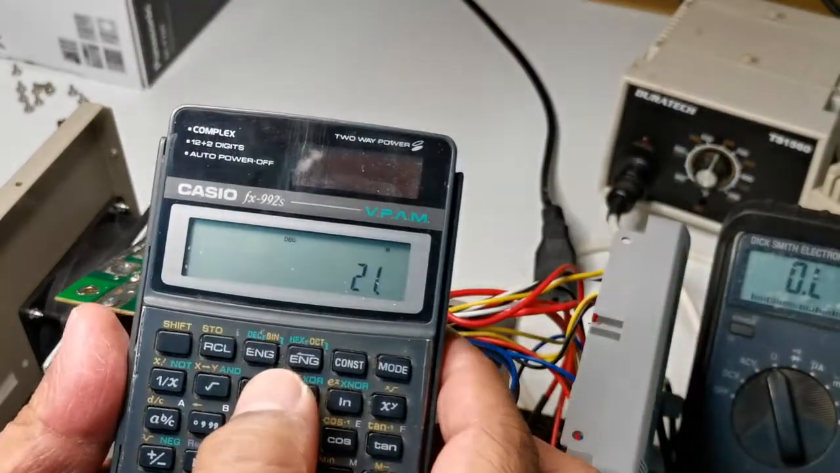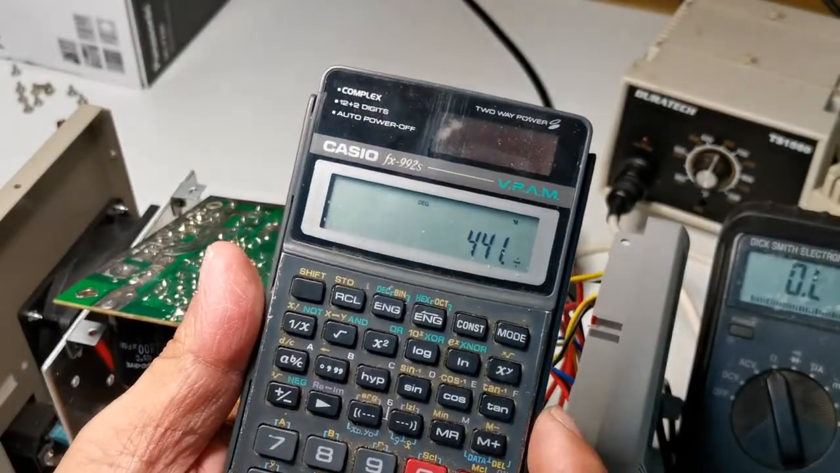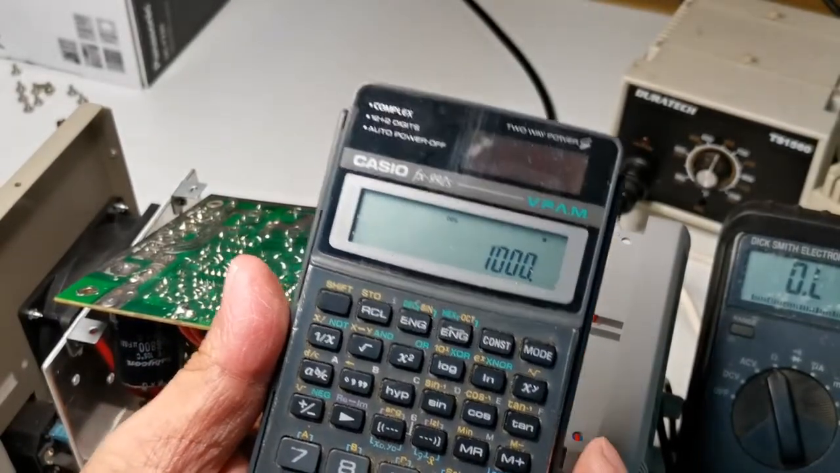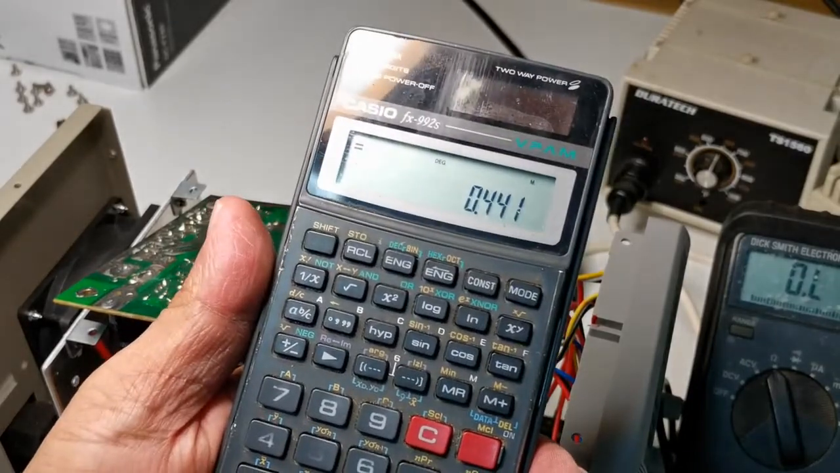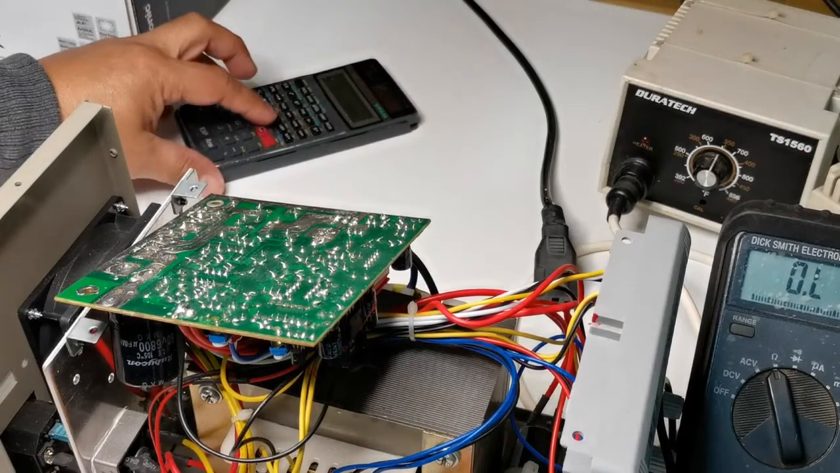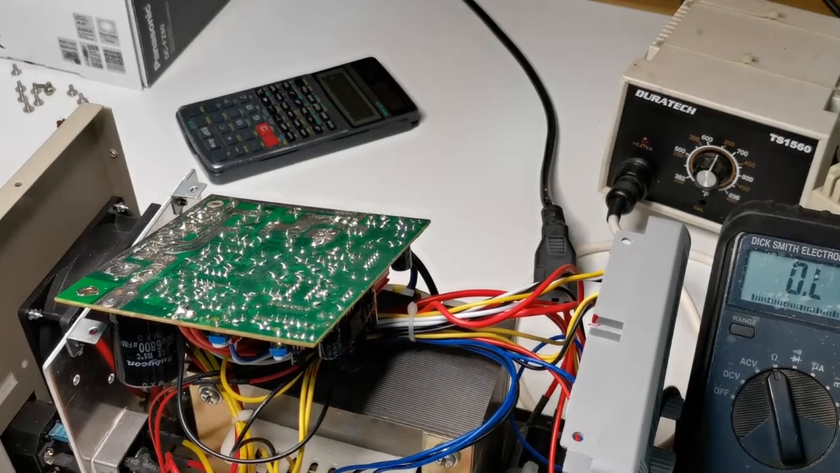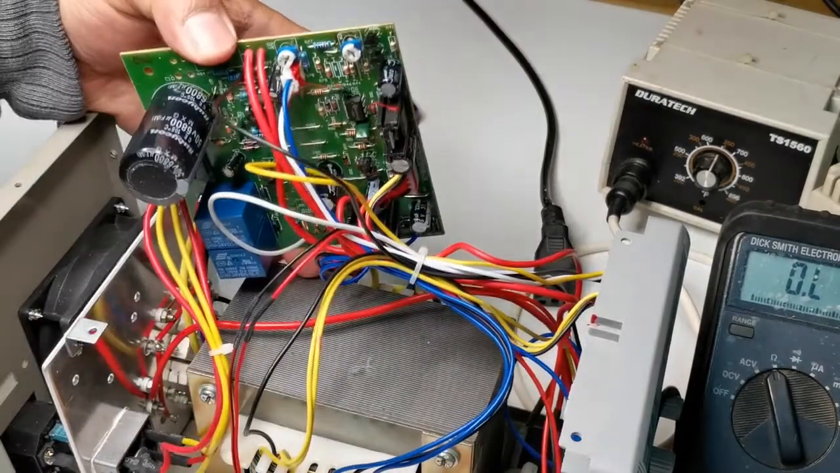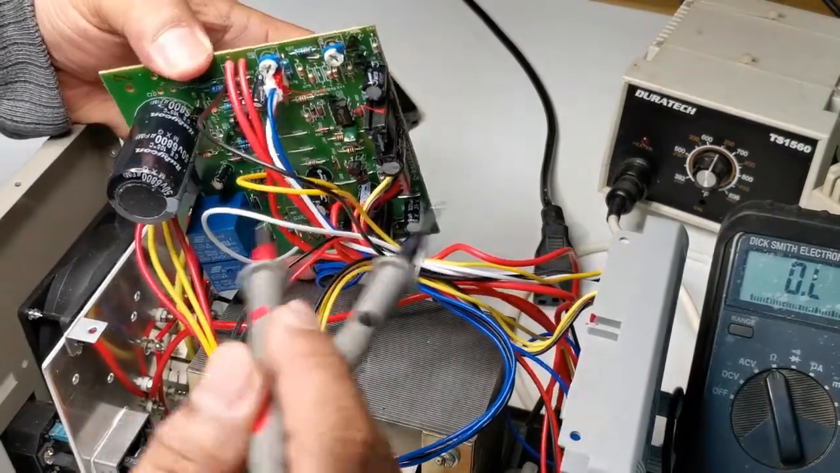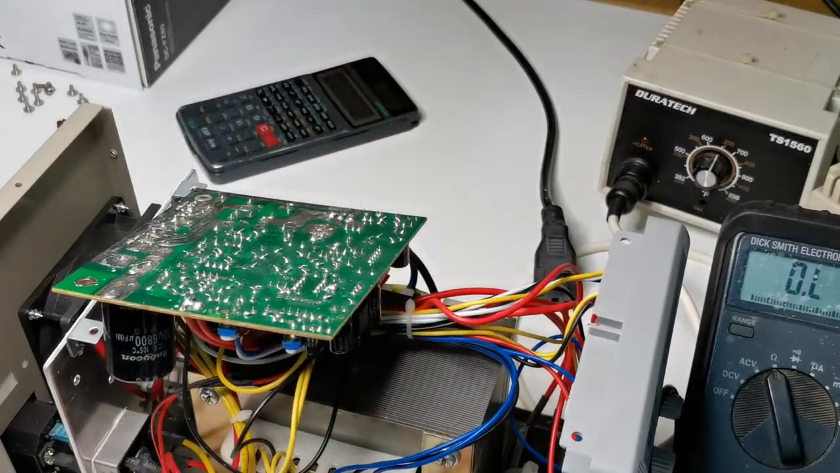The voltage is 21 volts across the resistor. Squared, 441 divided by 1000, which is 1K, gives us 0.44 watt. So the 21 volts across the resistor dissipates only 0.44 watts, and the size of the resistor is roughly 2 watts, so that's fine. That's not a problem.